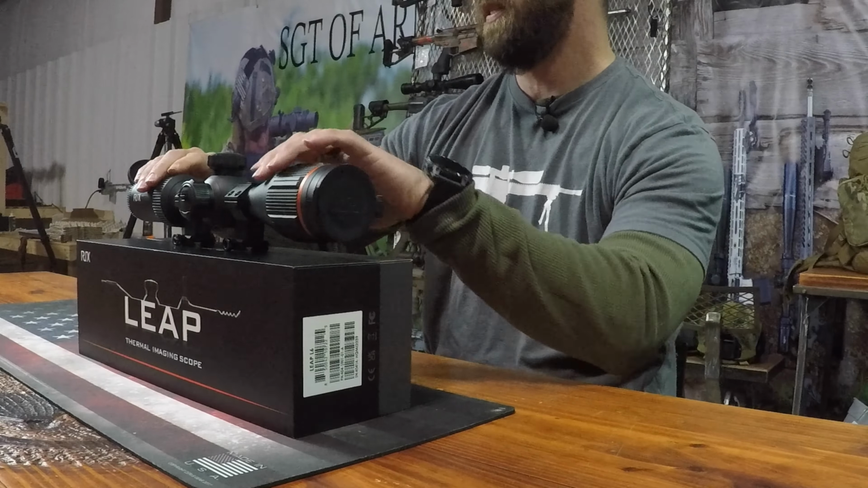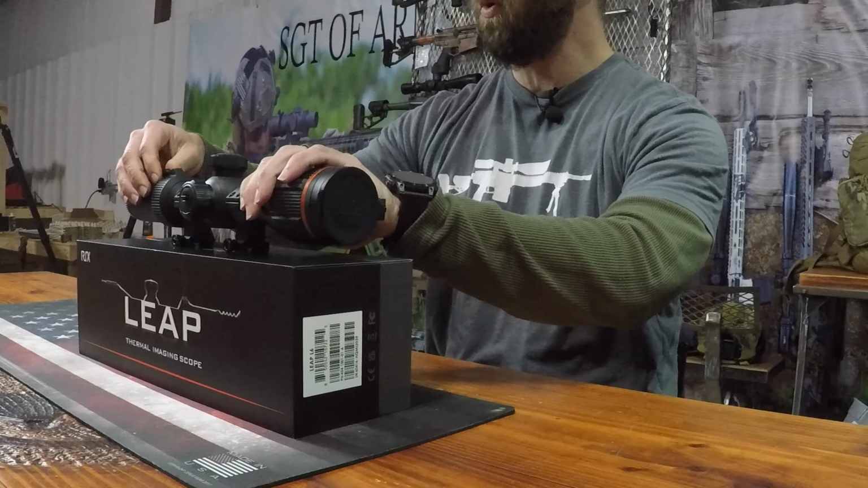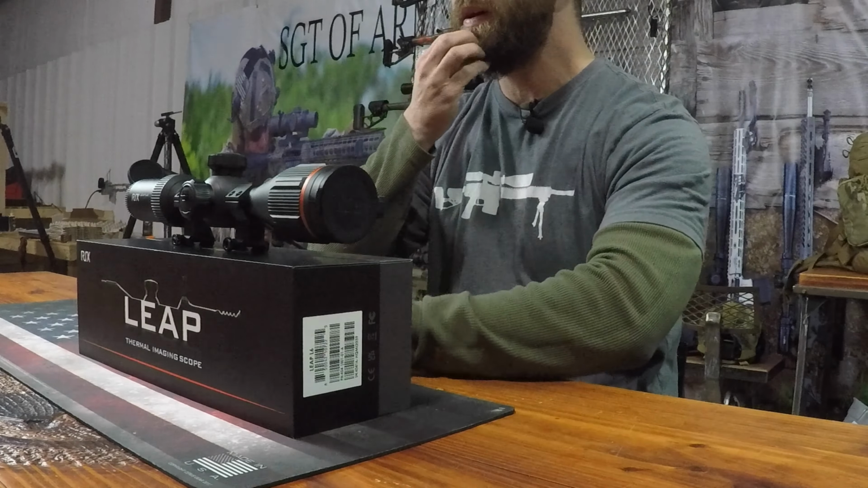The ocular zoom was pretty nice. It's a different touch, something that we haven't seen with a thermal yet. Pretty neat. The digital zoom, and this is something I didn't play with a ton, but I really like that it goes up in 0.2s. Instead of going straight from a 1 to a 2, it goes up like 1.2, 1.4, and so on.